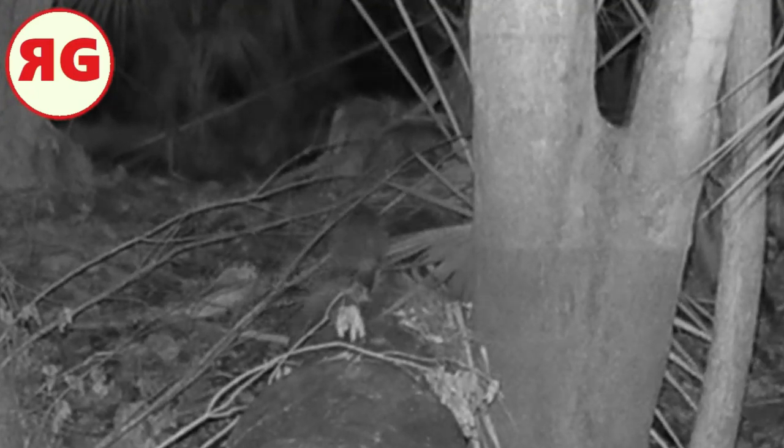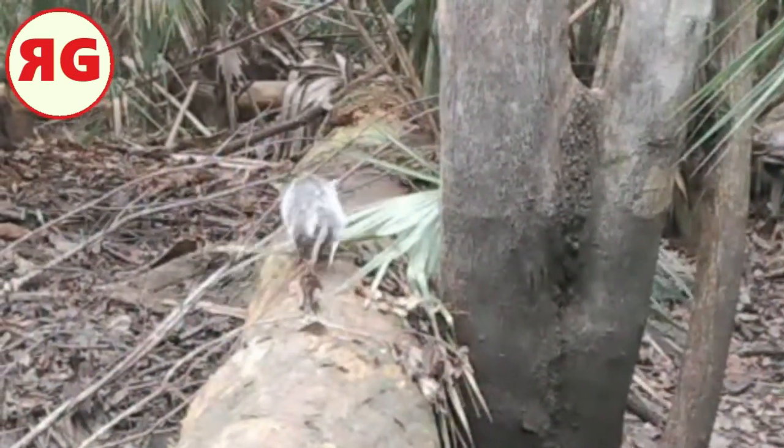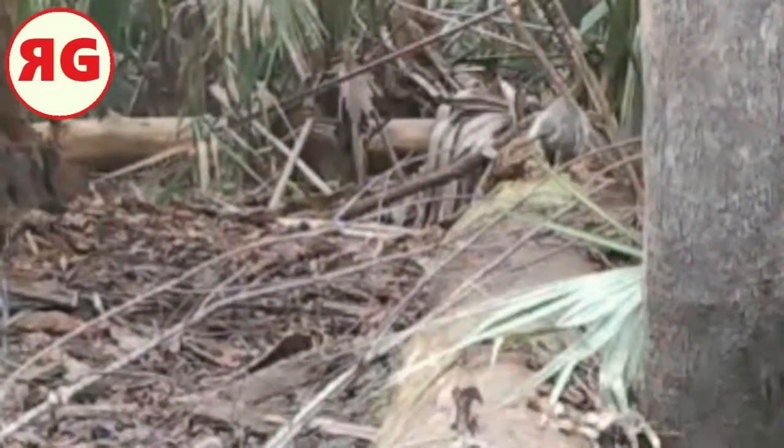Yeah, he was just there, and here's the back of a possum. Yeah, sometimes they come towards you, sometimes they go away from you. You know, don't really have a lot of control over that. And there's a, well, I don't know if it's the same possum. Could be. It's hard to tell from this angle.